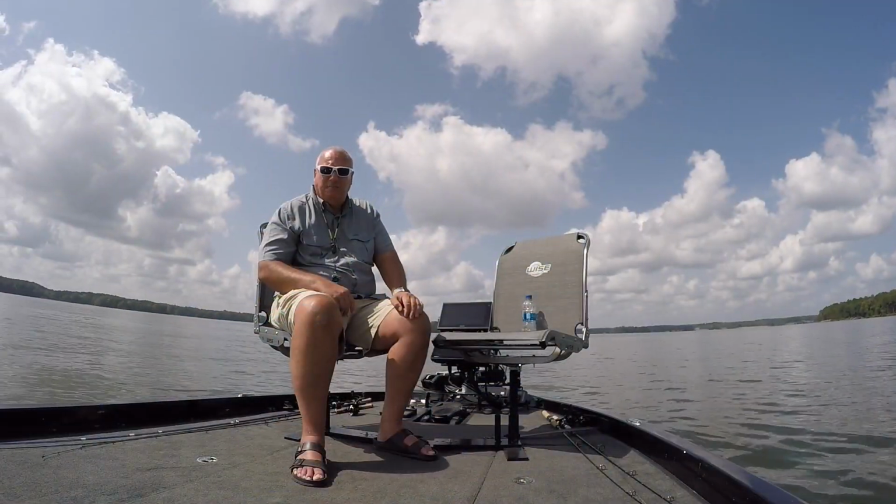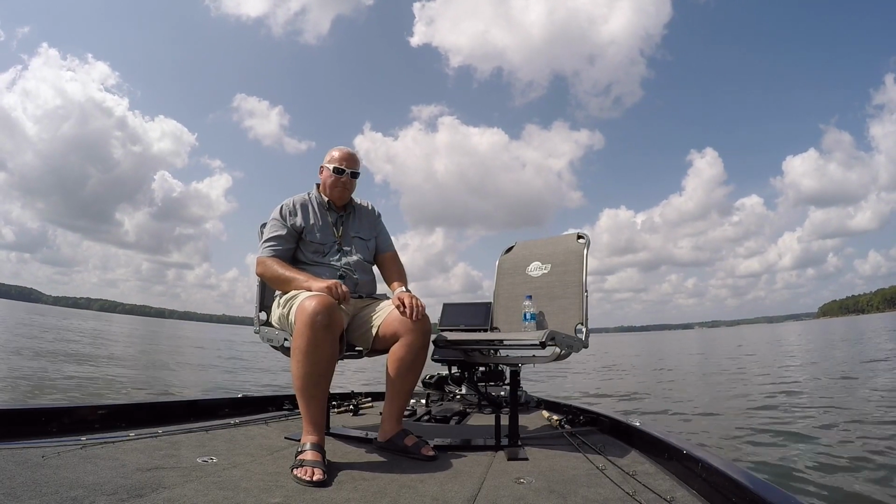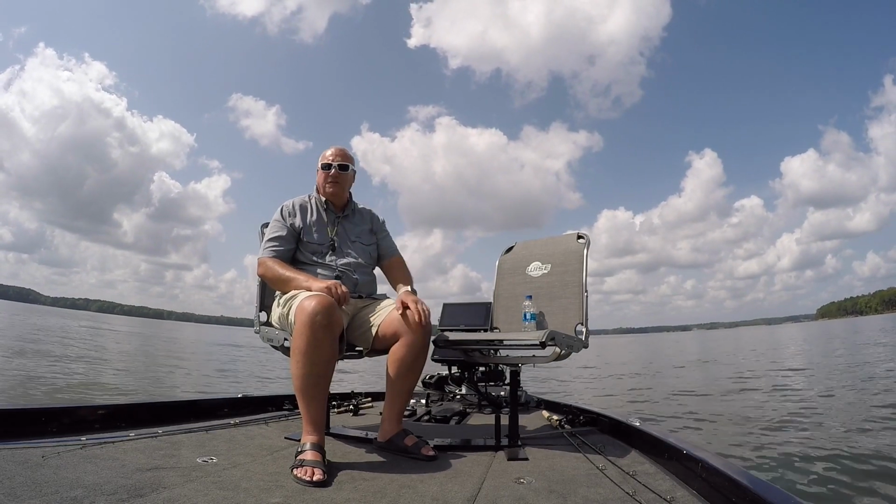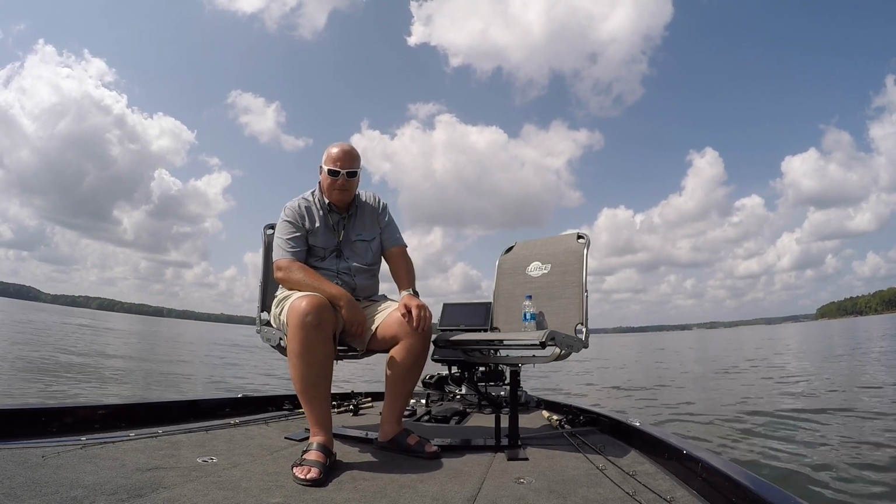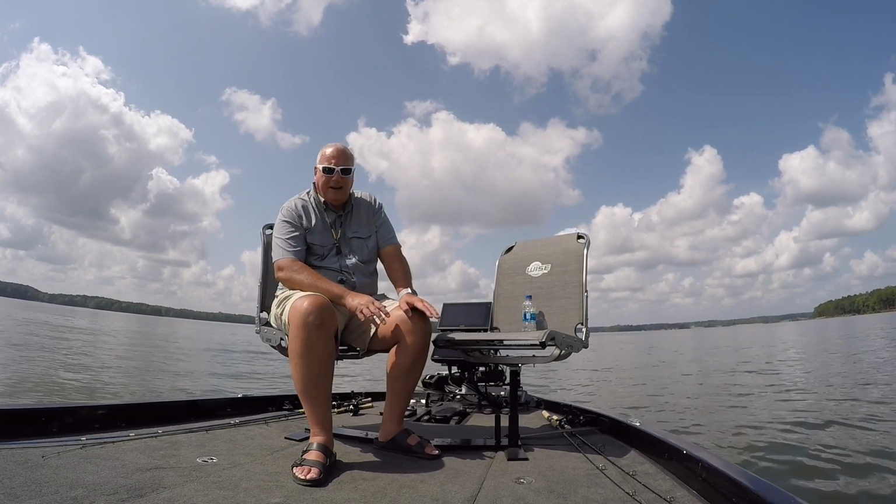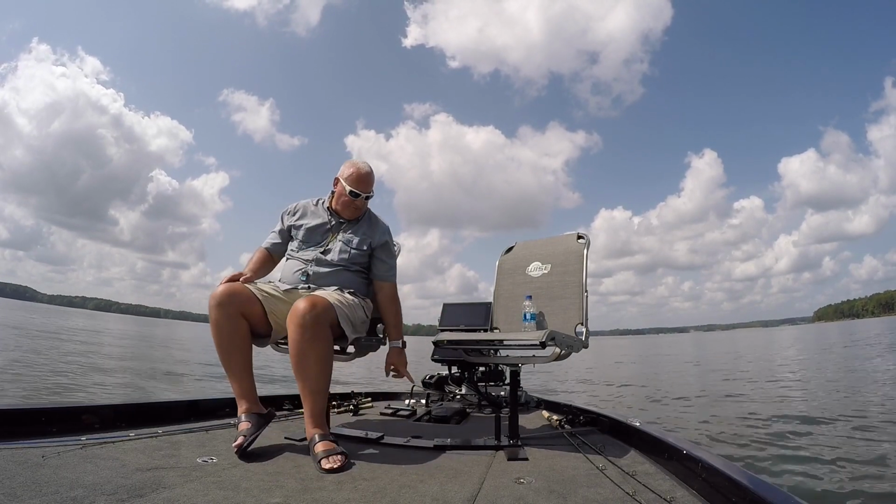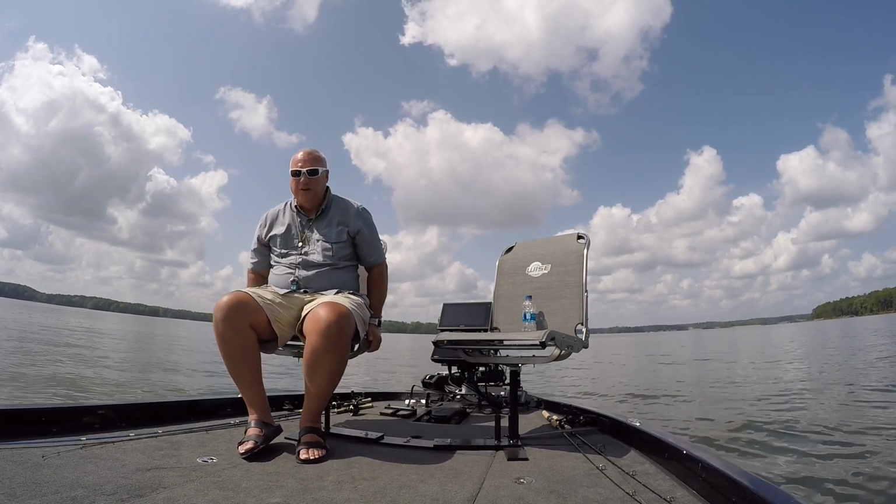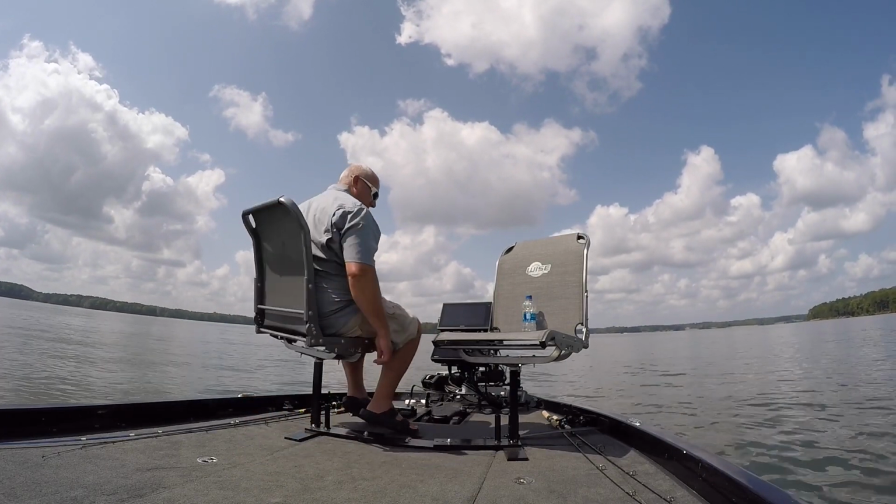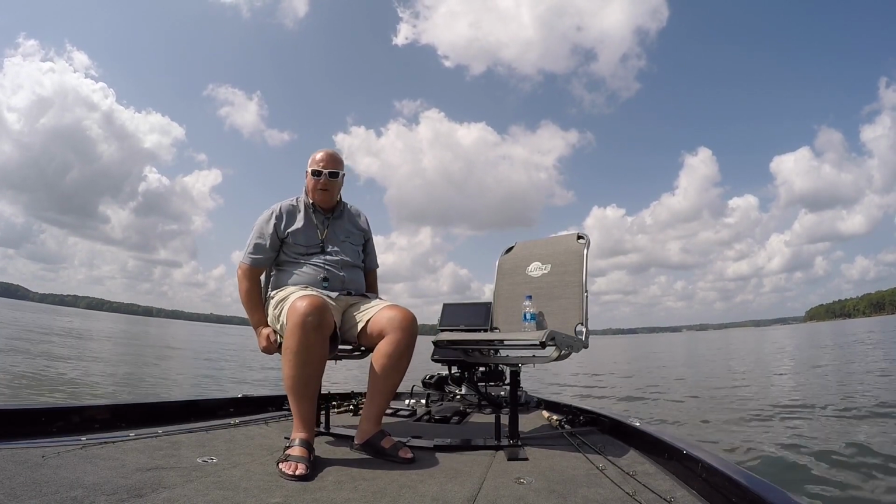But we did catch some pretty good crappie today. It's hot. It's getting close to noon, so I'm going to wrap it up and get out of here. I wanted to make a comment on a couple of things I'm using, of course, like this double seat for this Ranger boat. I just love it. I can go through the center of it, I don't have a pole across here. It's sturdy. It doesn't move when you're going down the lake.